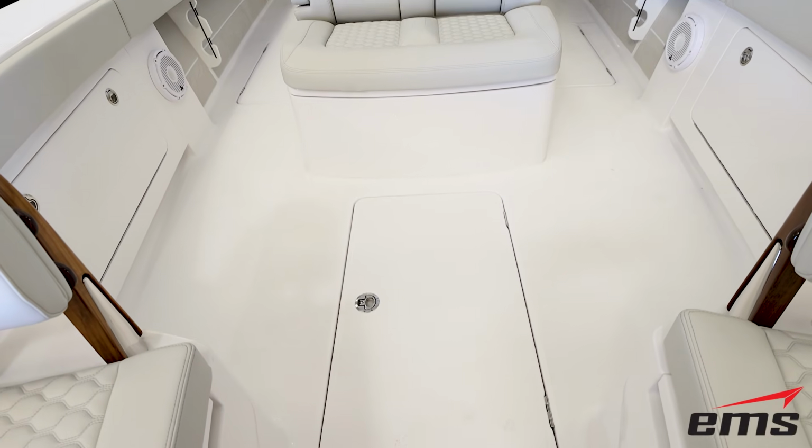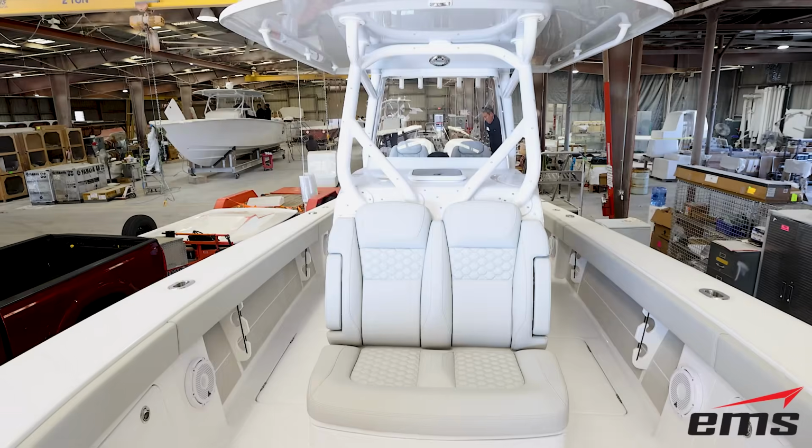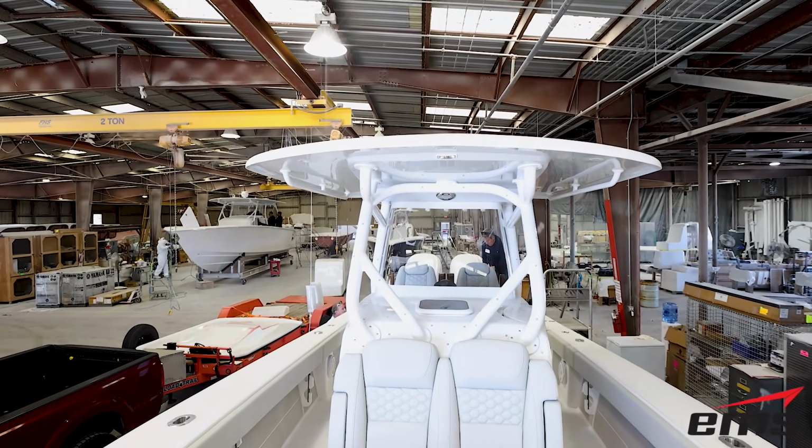In this video, we're going to show what it takes to 3D scan and design boat T-tops.